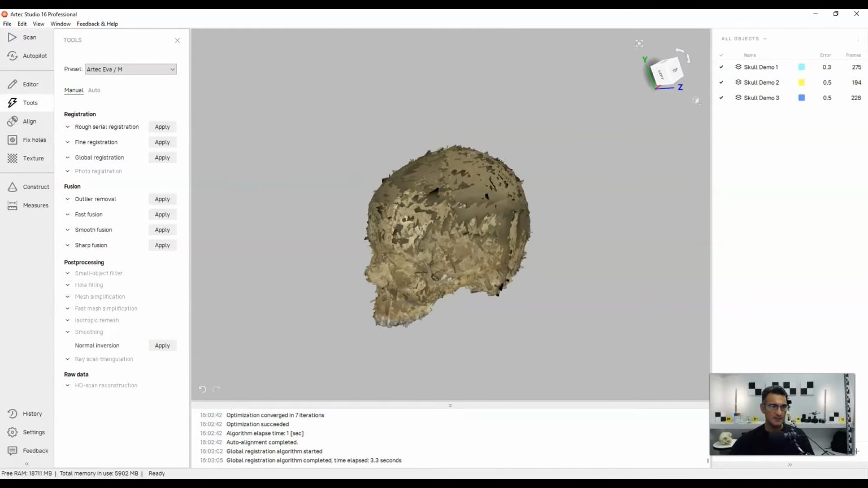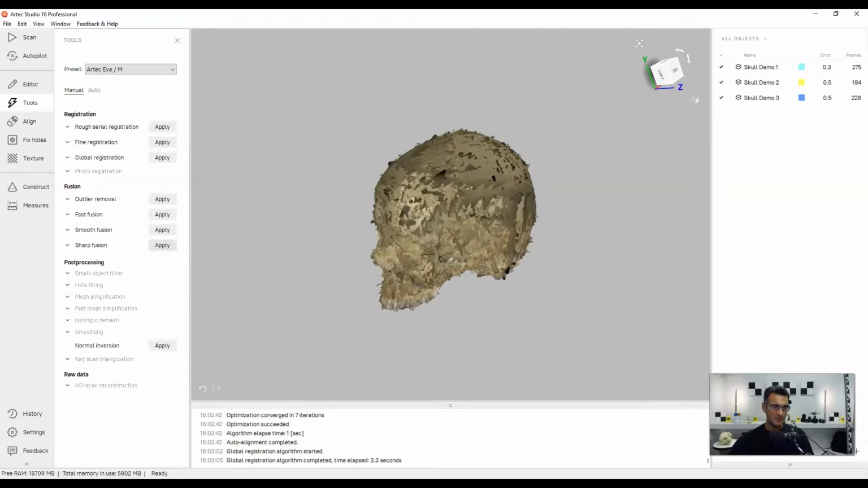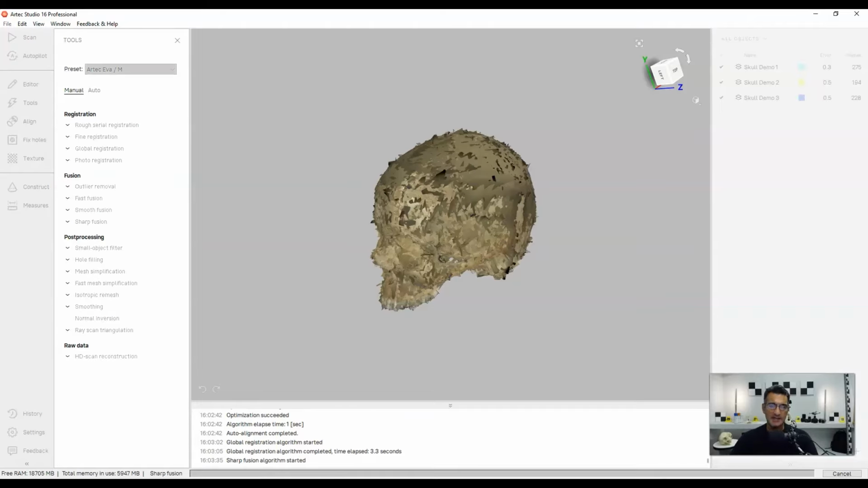Next, I am going to fuse these together. There's something called sharp fusion here. Now there are different types of fusion: fast fusion and smooth fusion. If you use these two, you're typically going to lose a lot of data, or it may not be as accurate. So for the type of work that I'm doing today, I'm going to stick with the sharp fusion, and I'm going to have it go through.